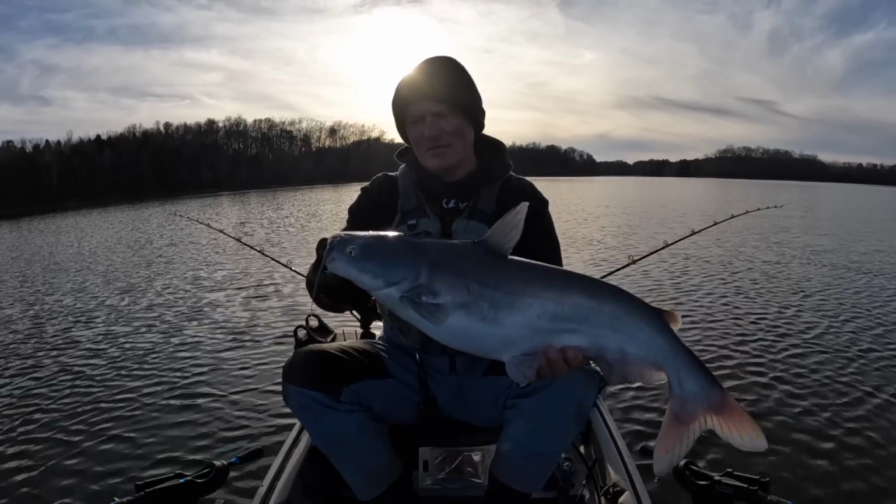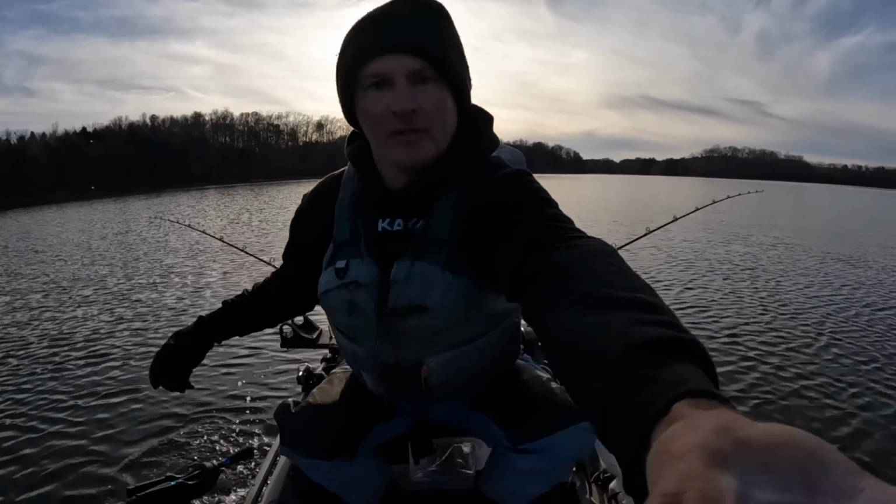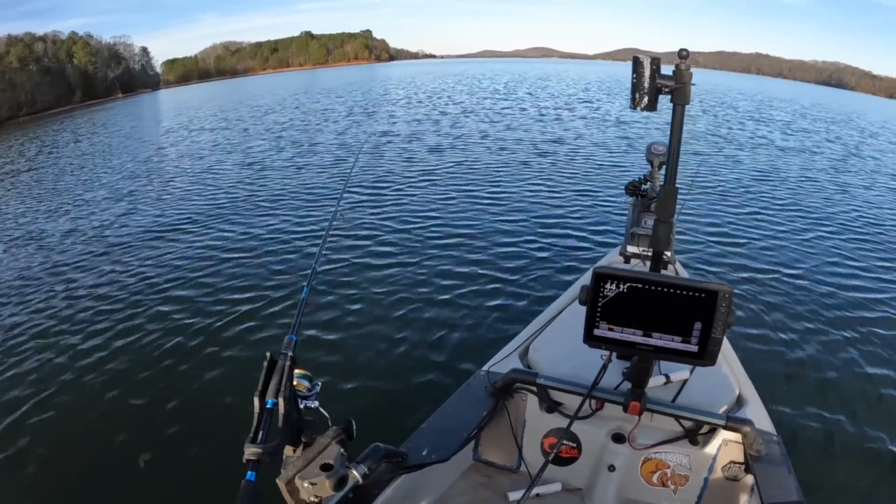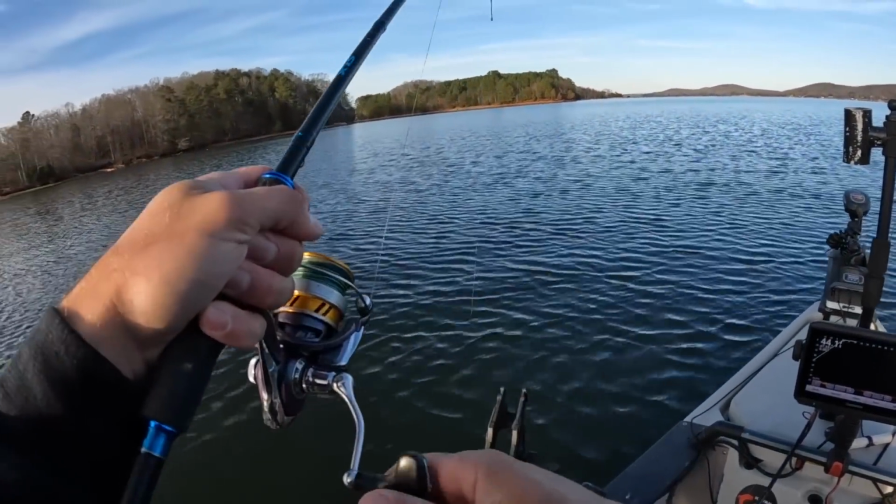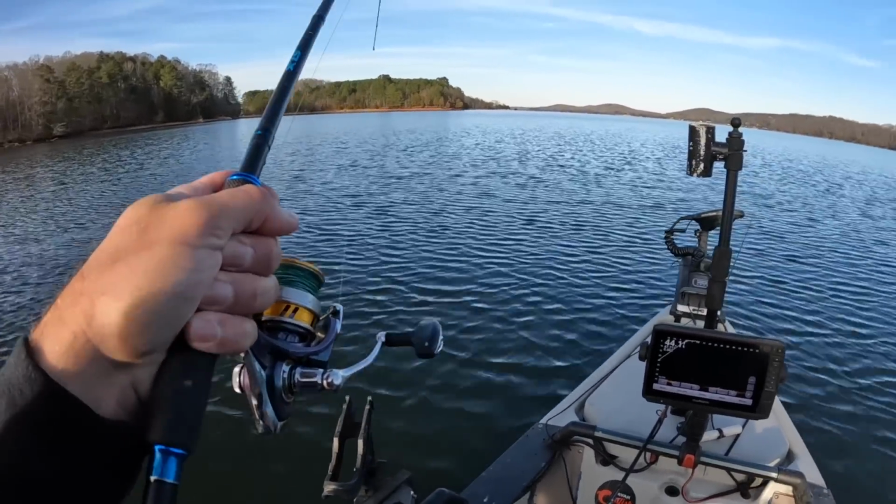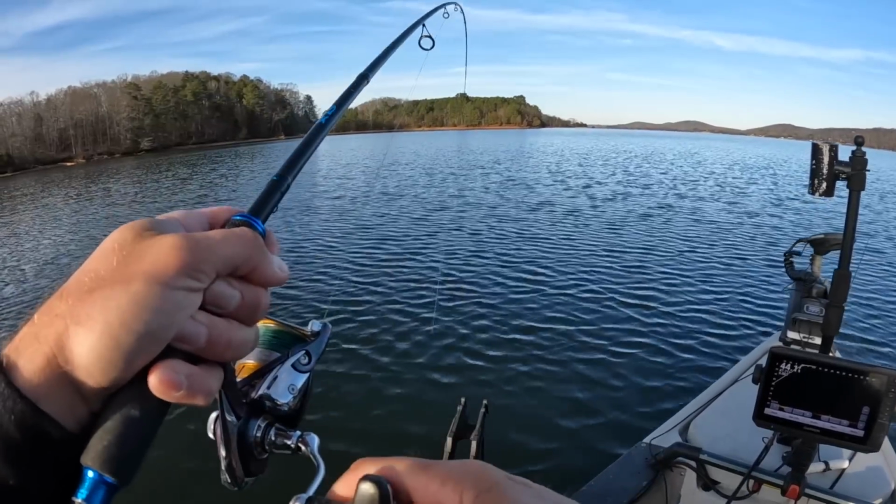Fish, the sun's behind us. You ain't gonna get a good picture, but oh, gotta let you go, fish. Gotta let you go. We gotta let him go. We got this rod going down. Let me spot lock a second. Let's spot lock here. We got this going on. We're back on some fish out here on this point. We're on the back side of this point here. And we got on some fish.